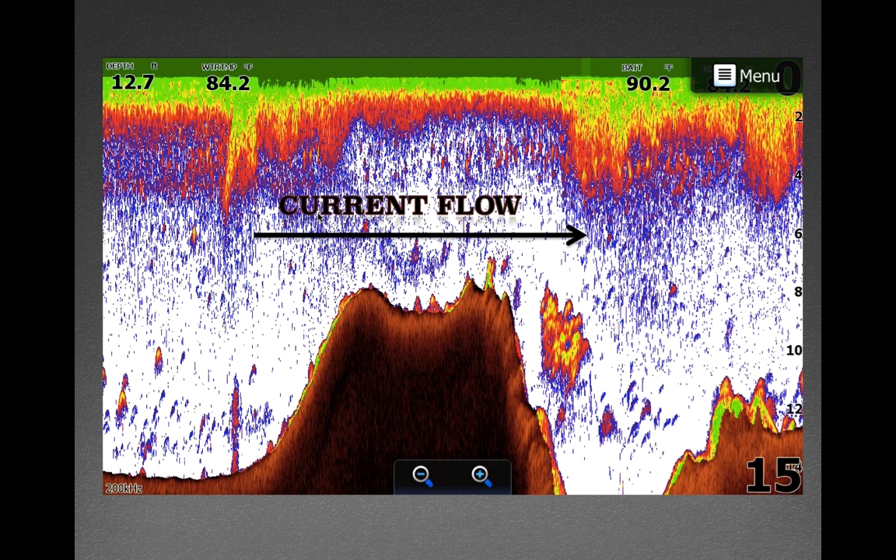I like to hit a few and then make a move a little ways upriver or downriver and hit a few again, and keep doing that.